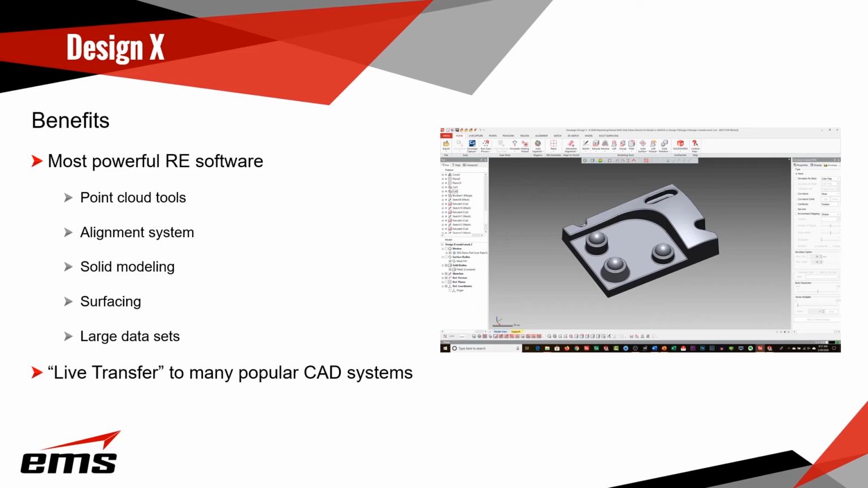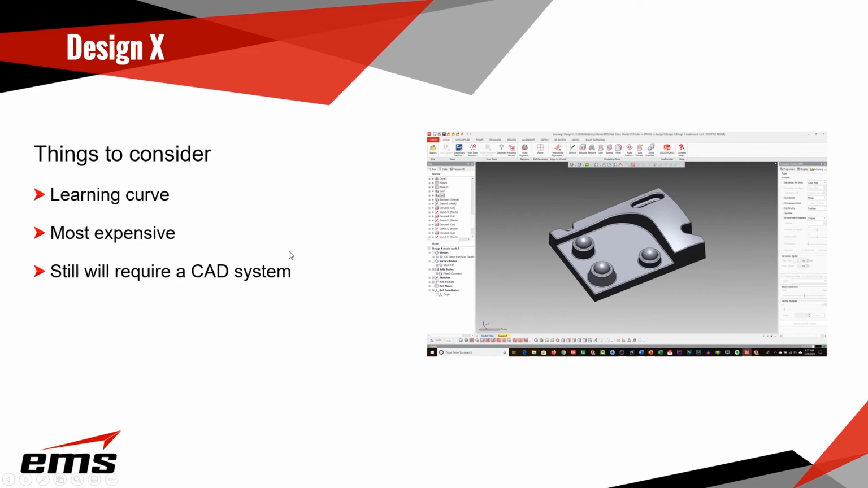Now, some of the things to consider with Design X is there's going to be a learning curve. Even if you know SolidWorks or another solid modeling system that's fairly similar, there's still a lot of stuff you'll have to learn. So there'll be a steeper learning curve. It is the most expensive product of all three of these, and it's still going to require a CAD system because, again, it doesn't have drawing tools, assembly tools, all the other things you might use in CAD.